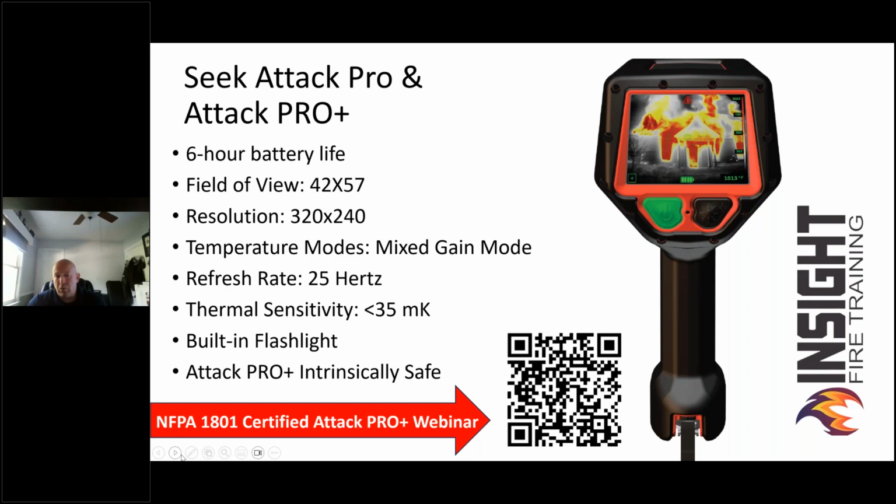It has the standard 320 by 240 resolution that NFPA requires. It is the only manufacturer on the market that uses something called mixed gain mode, which we'll talk about. It has a 25 hertz refresh rate, and we'll share with you how that outperforms many 60 hertz cameras. A lot of firefighters just look at paper specs and don't actually test performance to see what it'll do, and it will shock you.